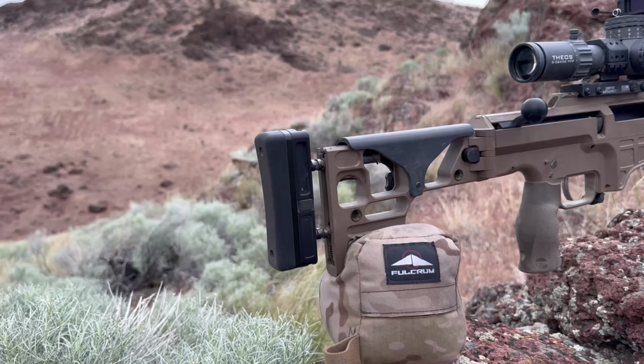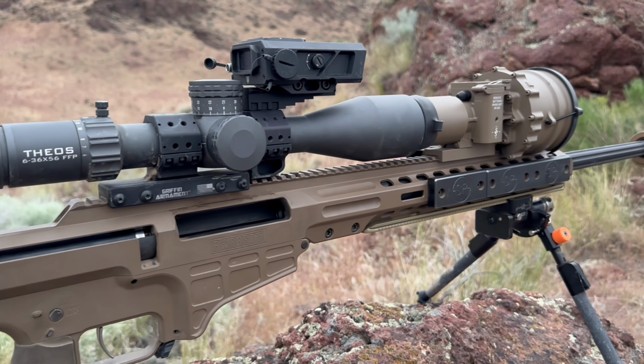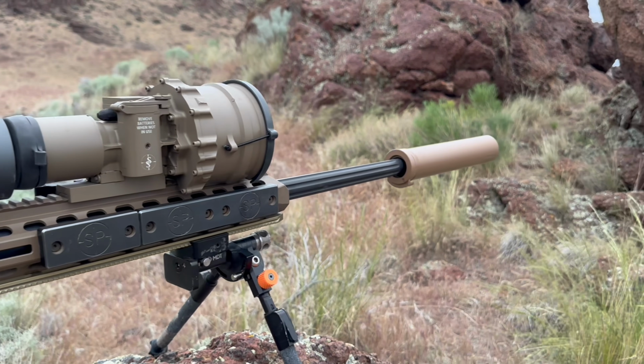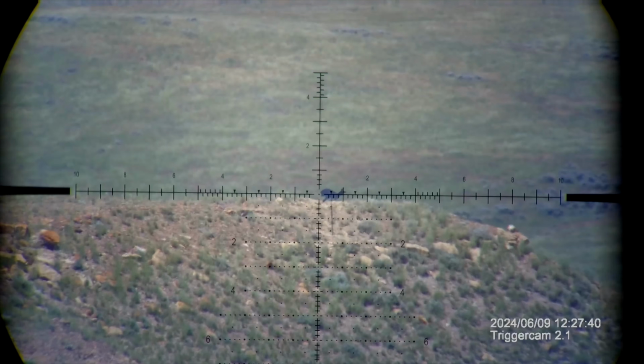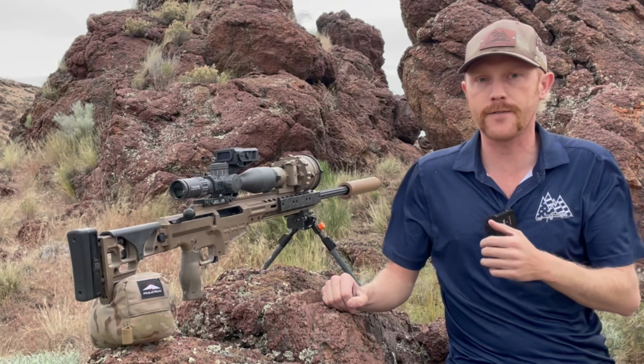So I've used this rifle in previous content to make impacts at a mile, 2,000 yards. I shot it in the Night Force ELR match last summer. This is a very capable rifle. We're going to be shooting hand loads using the 230 SMK bullet from Sierra.